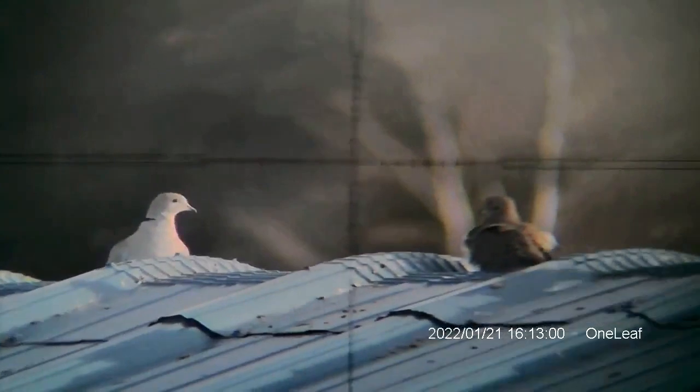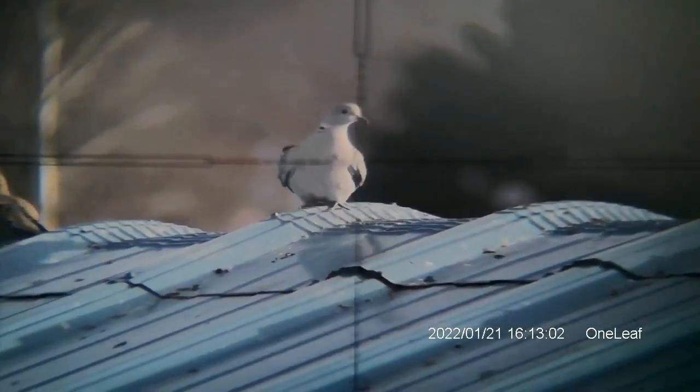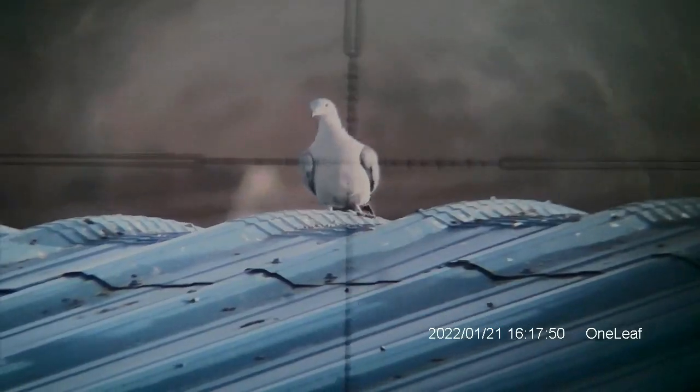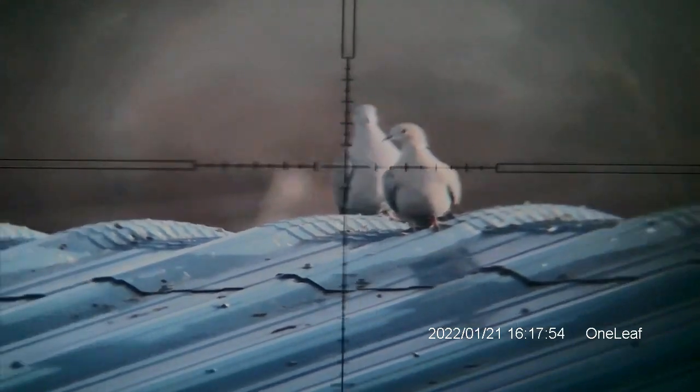We got some collared doves across the roof line at about 55 yards. The wind is kicking up pretty good. Quit moving all around. You're leaving a blood trail on the roof line, son. This good little dude trying to block for his big brother.